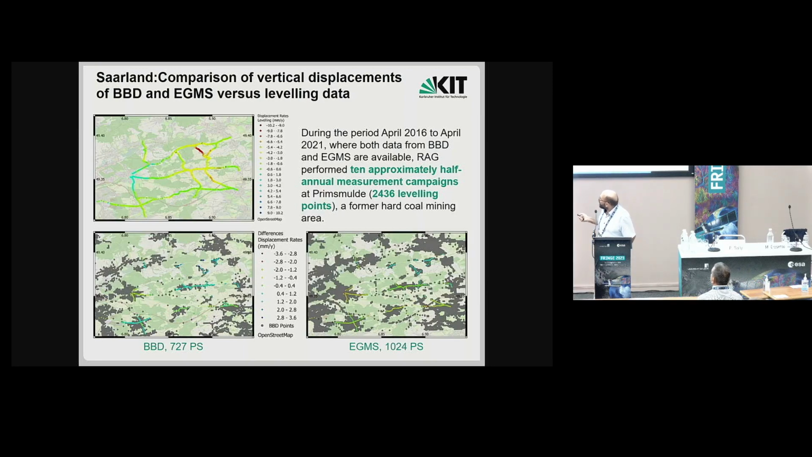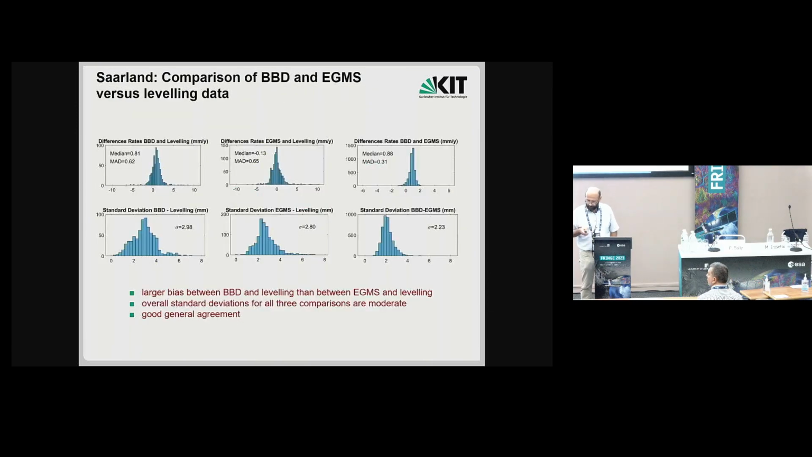In the lower diagrams, you see the points of BBD or EGMS in gray, and the colored points are those locations where InSAR points and leveling points are close by, and the color indicates the difference in linear displacement, which is in the range of -3 to 3 millimeters a year. Here you see the same given by histograms.